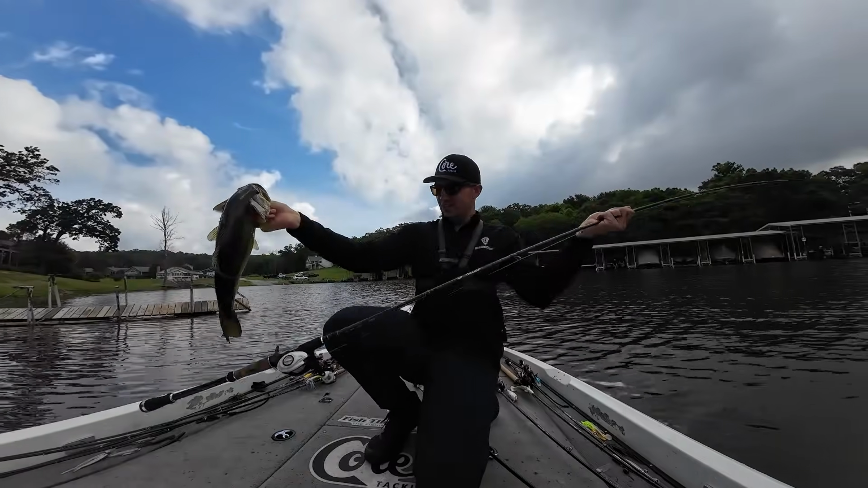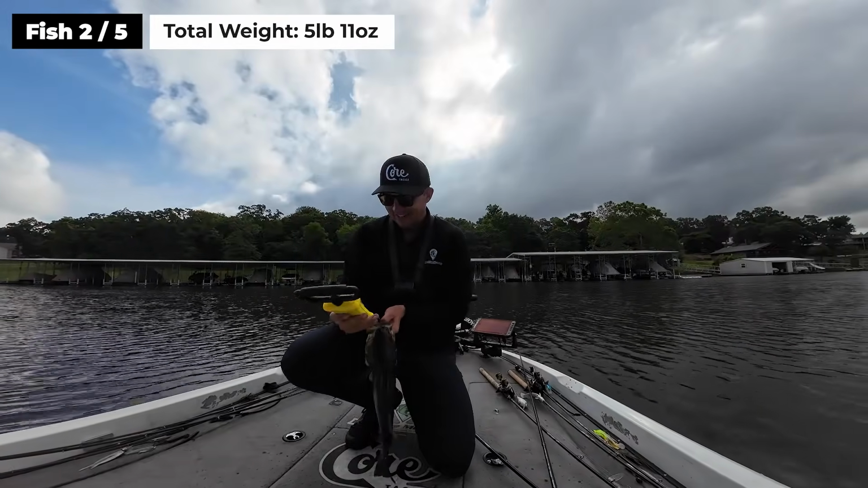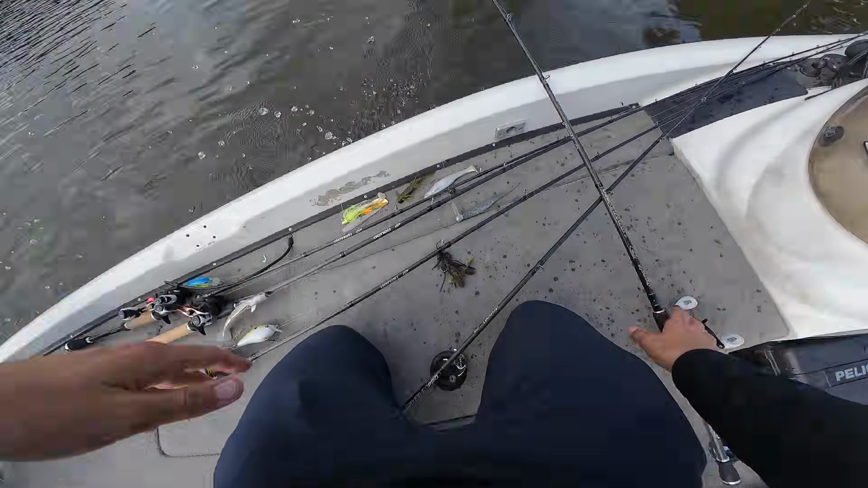It's a beautiful fish. Let's get a weight on him. Here we go, 3 pounds, 1 ounce, another solid fish. 3 pounders are what we need right now, guys. That is awesome. Beautiful fish. Let's get back down there. Well, there we go, guys.